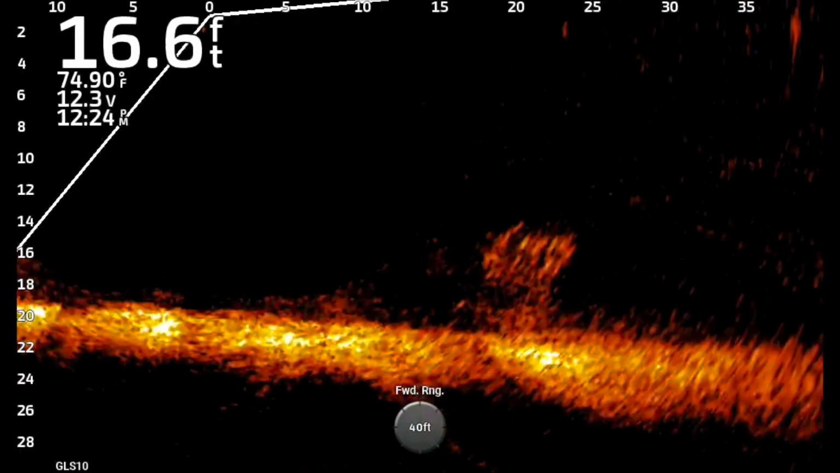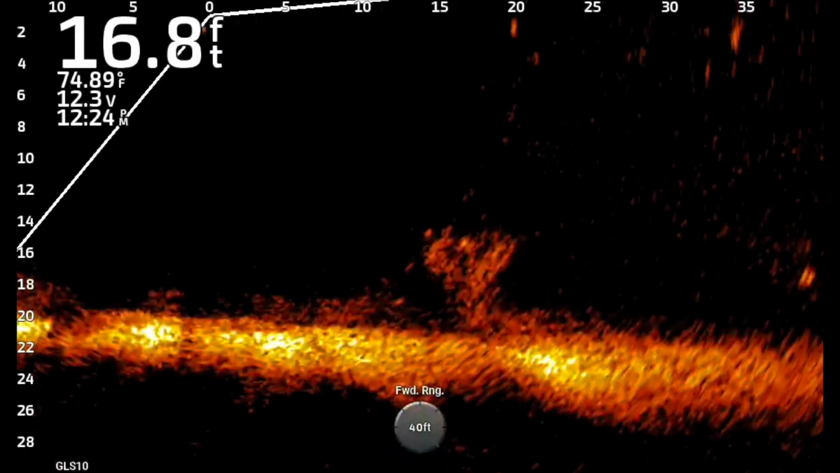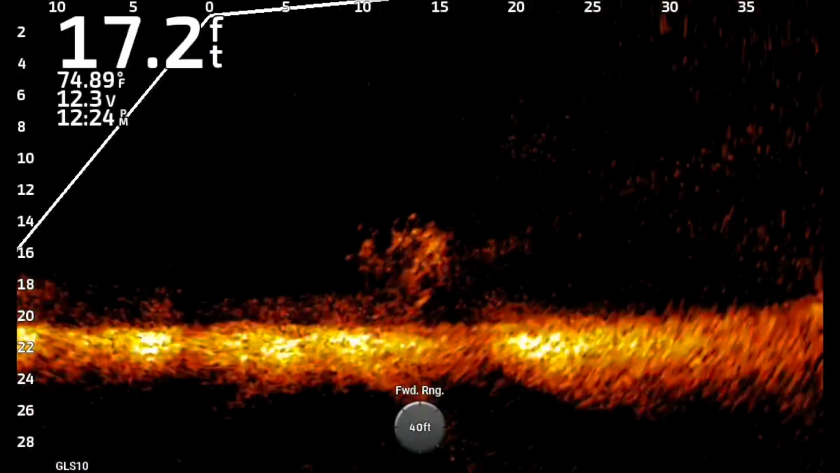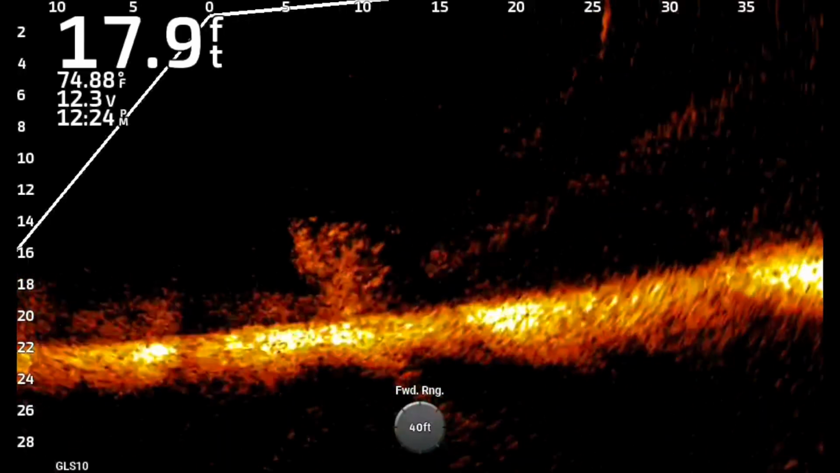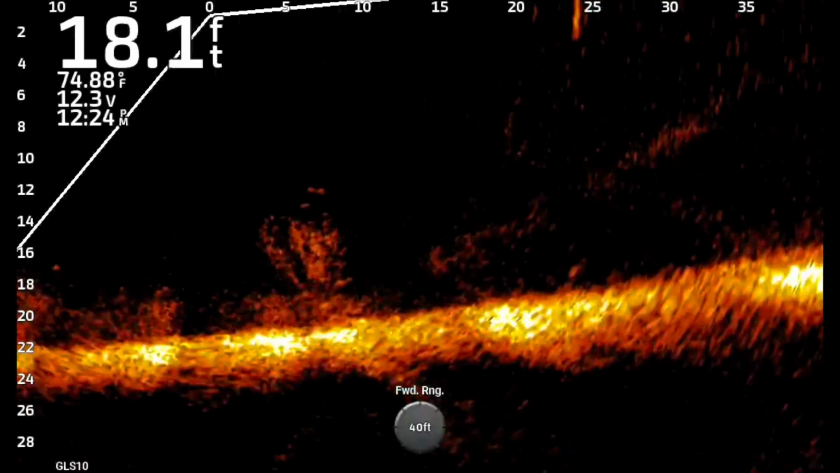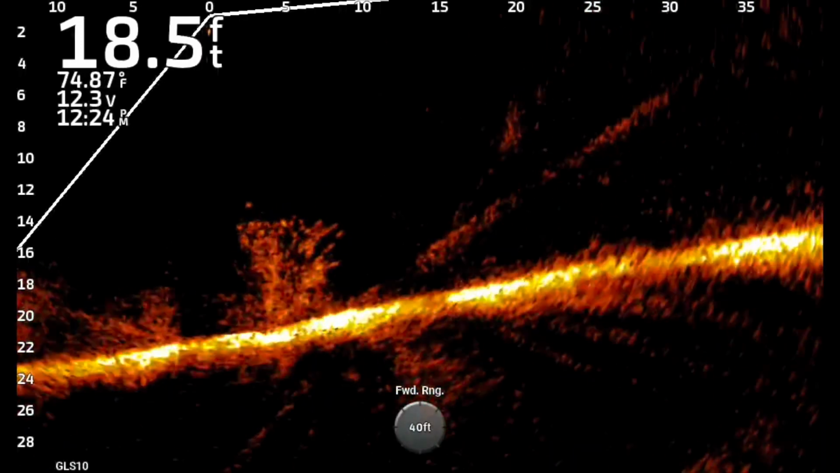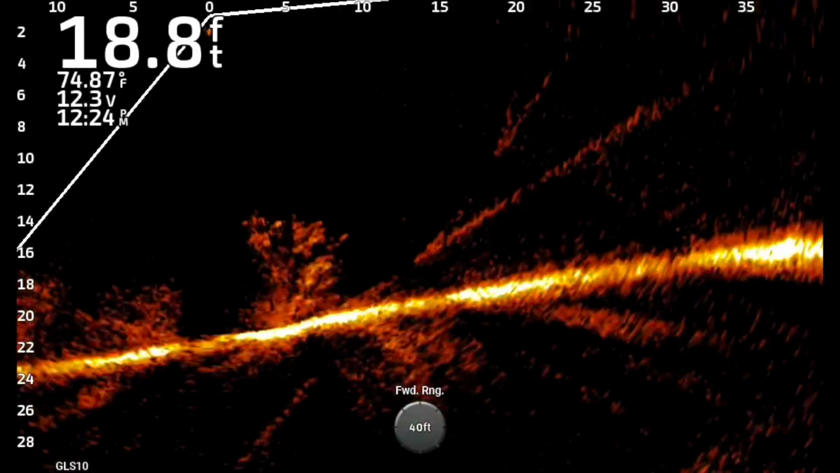As you see, as I'm approaching it, brush pile still looks good. Not as bright, but that's to be expected with 80 color gain and 40 color limit. I notice as I get to the 15 to 20 here, a little bit of degradation, not bad, of the brush pile. Still looks pretty good. Not seeing anything that's alarming or any bad void spots or anything like that.